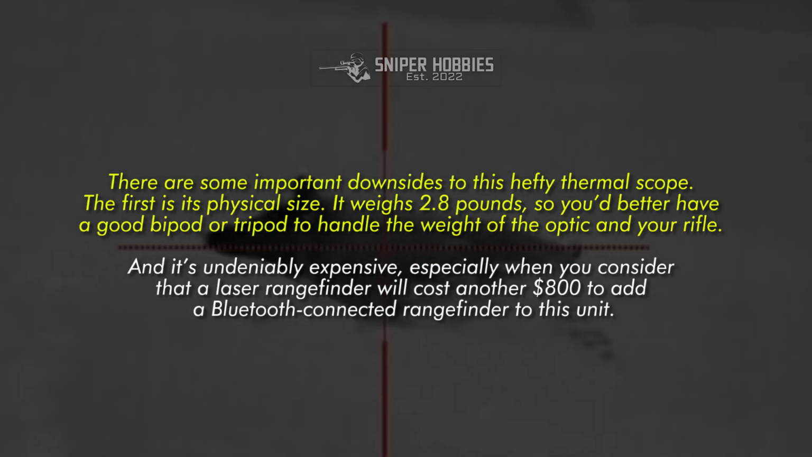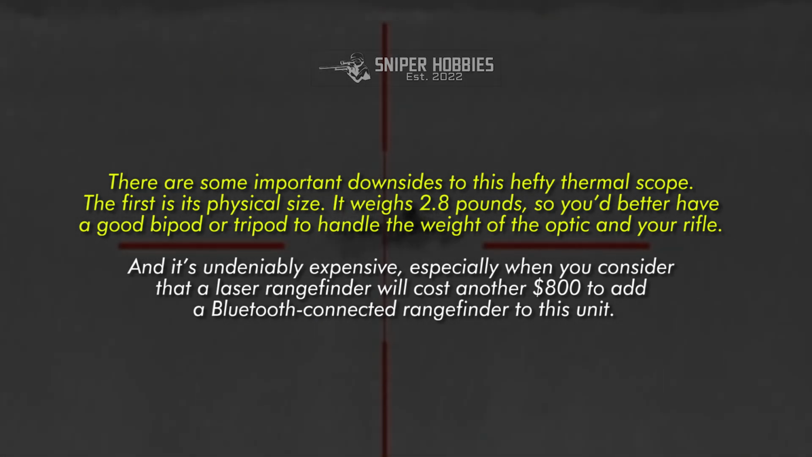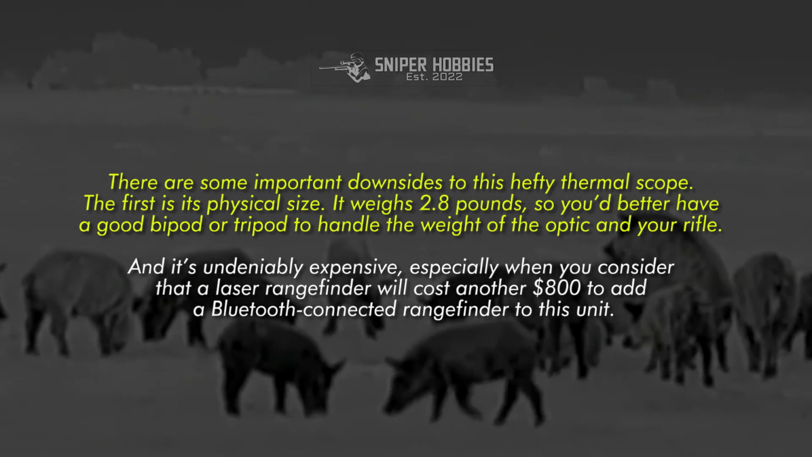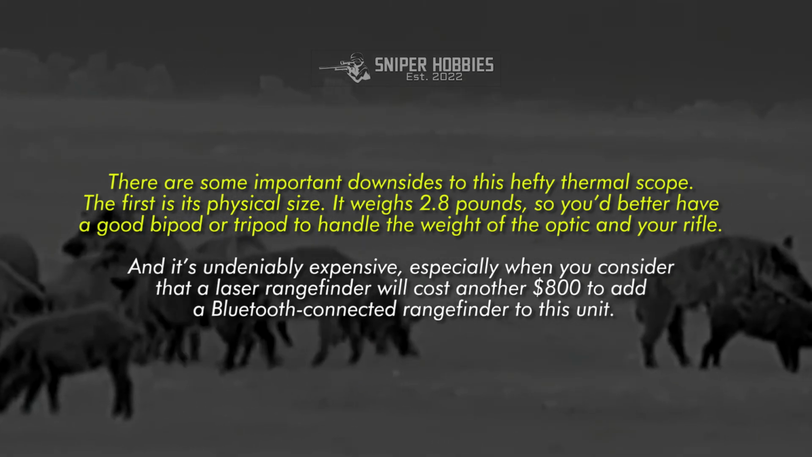There are some important downsides to this hefty thermal scope. The first is its physical size. It weighs 2.8 pounds, so you'd better have a good bipod or tripod to handle the weight of the optic and your rifle. And it's undeniably expensive, especially when you consider that a laser rangefinder will cost another $800 to add a Bluetooth-connected rangefinder to this